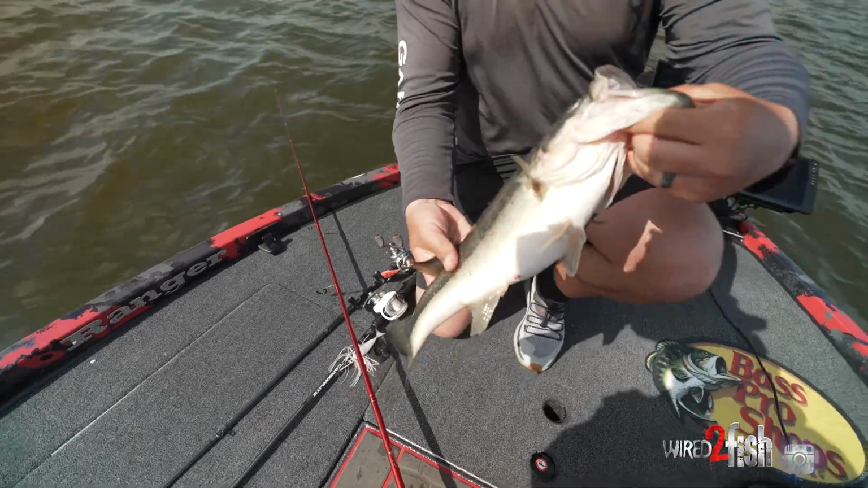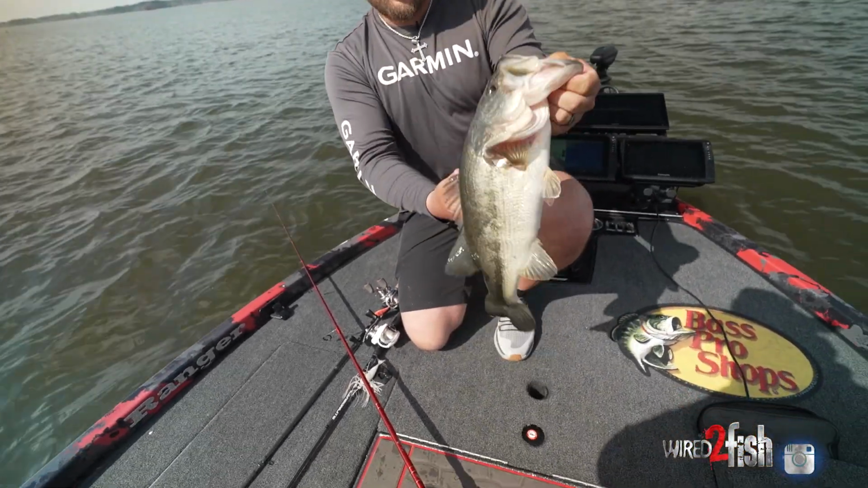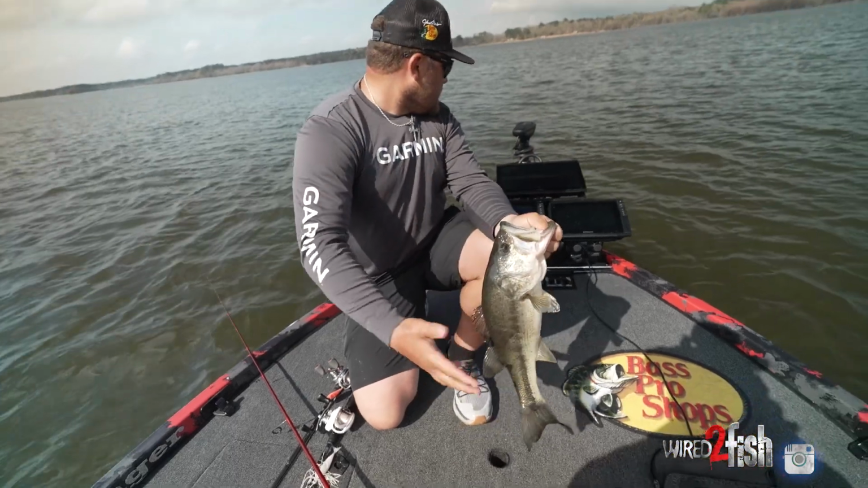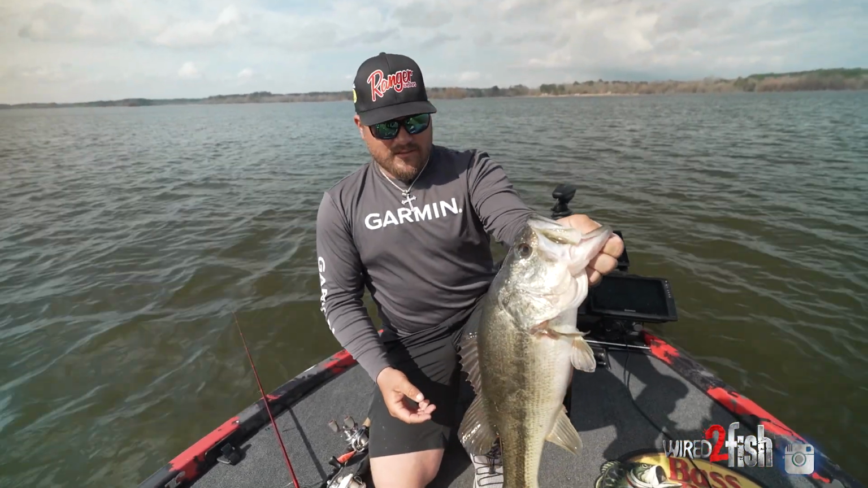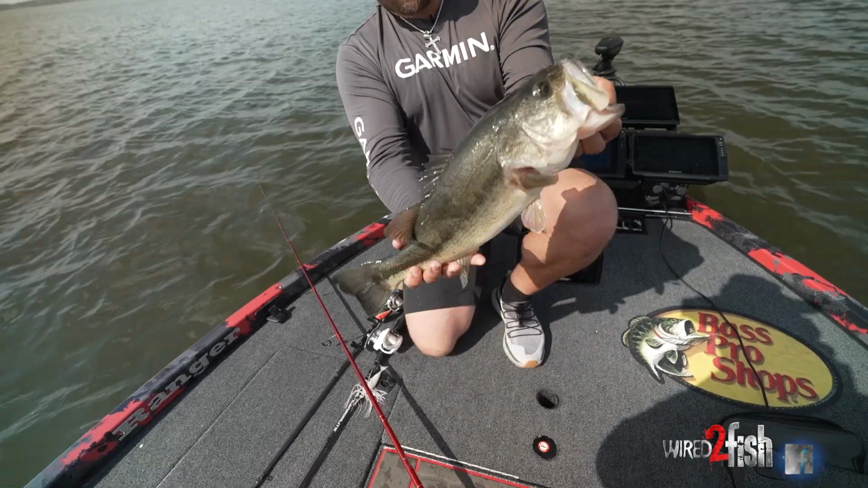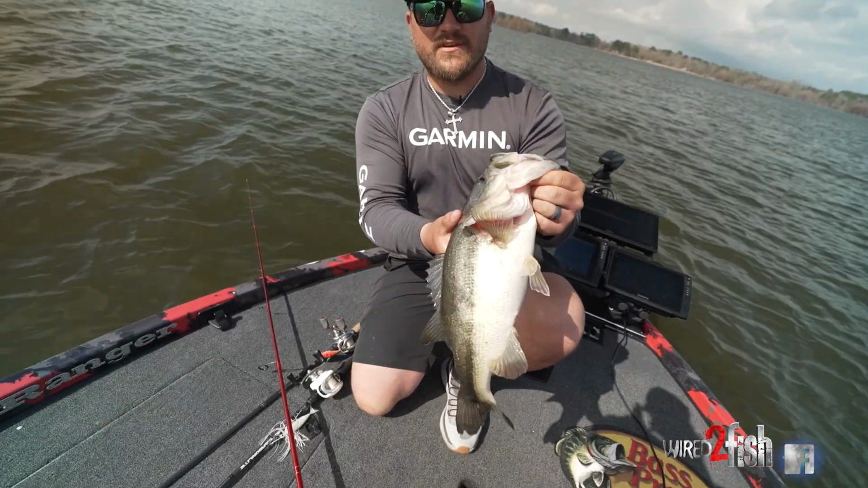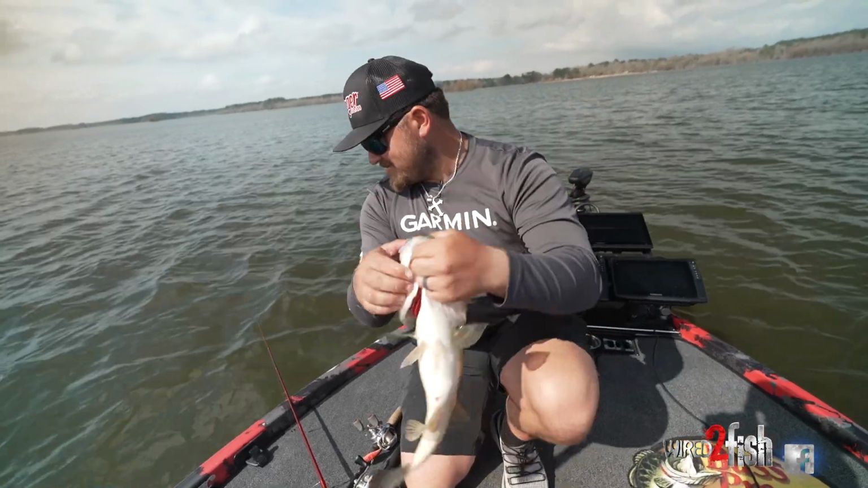A little bit of a belly. Probably moving out here just trying to feed on some bait, then go get up to spawn. We're out in 20 foot of water out here in the mouth of a drain before it leads into a spawning pocket. Just a nice solid 3.5 pound fish. Toledo Bend.